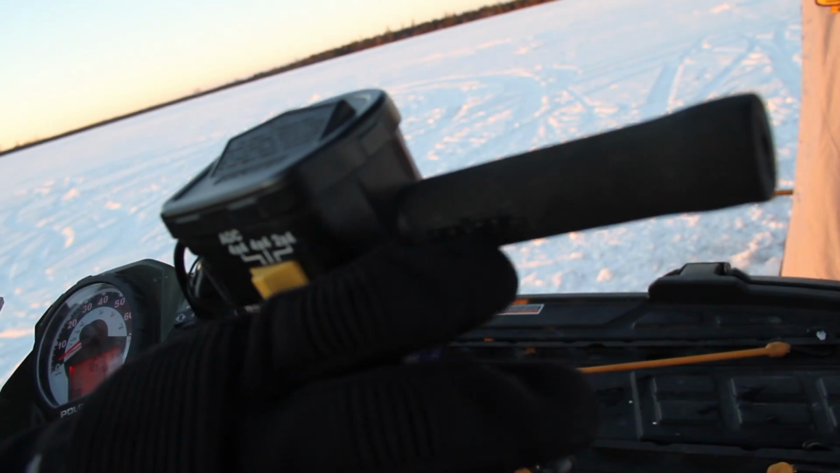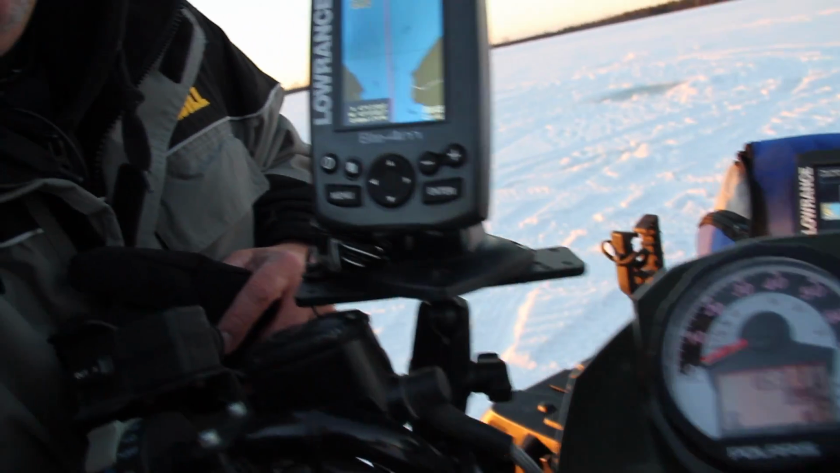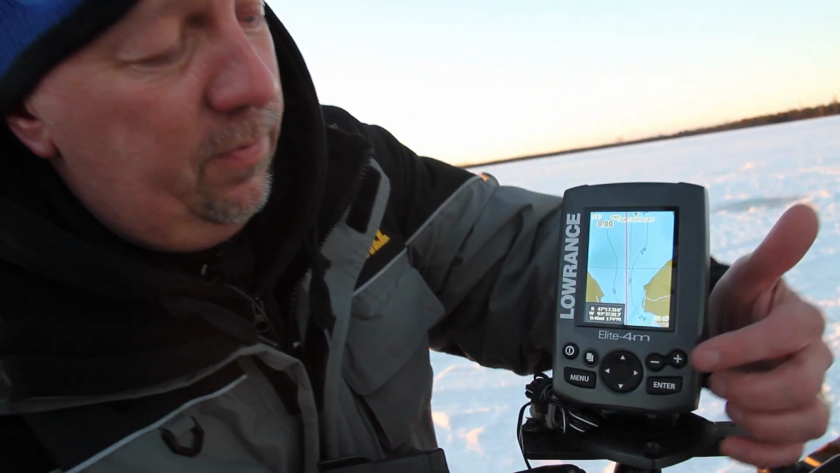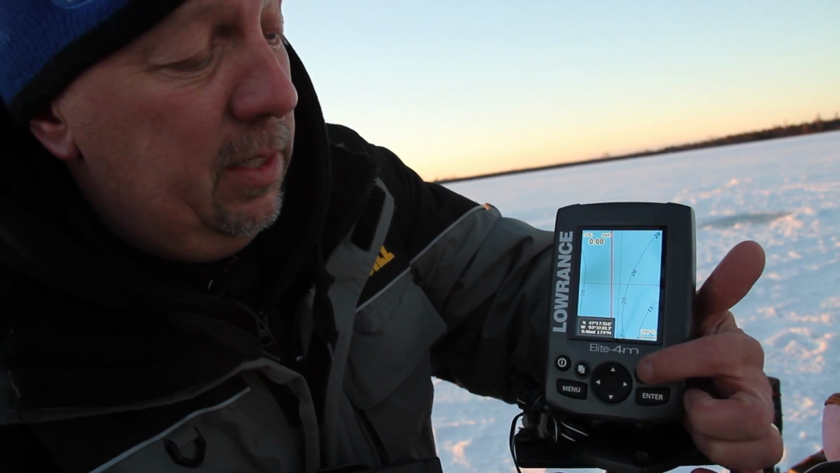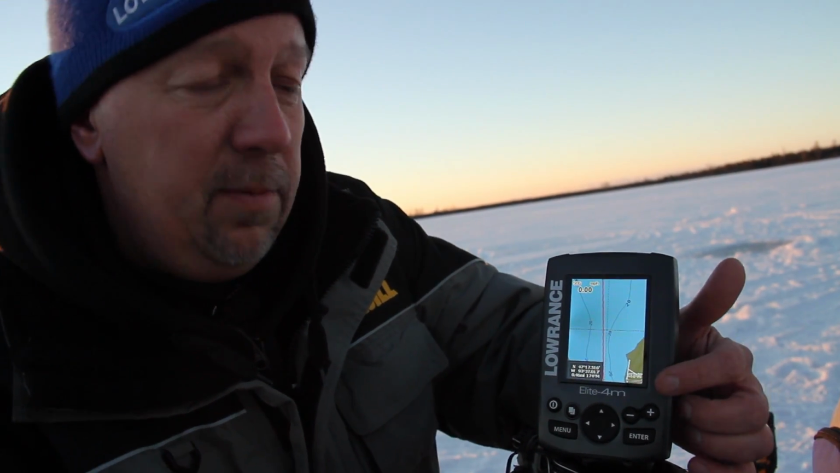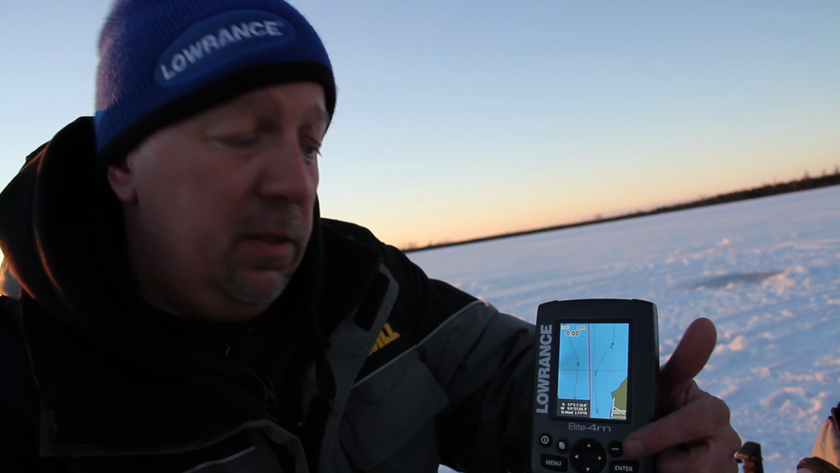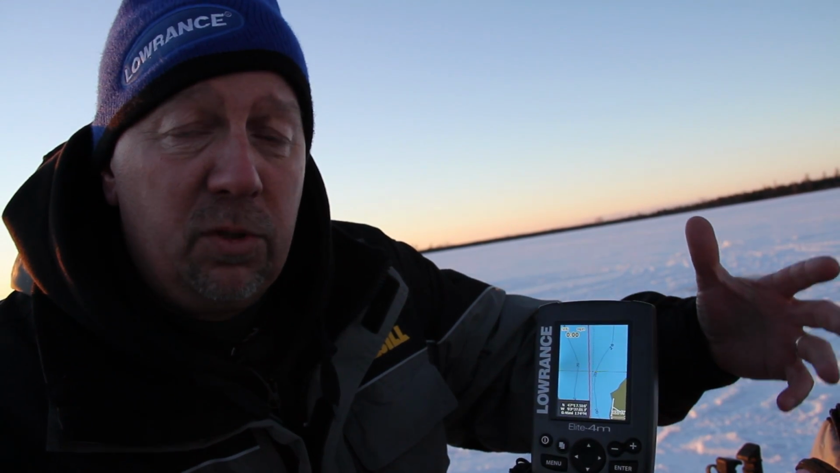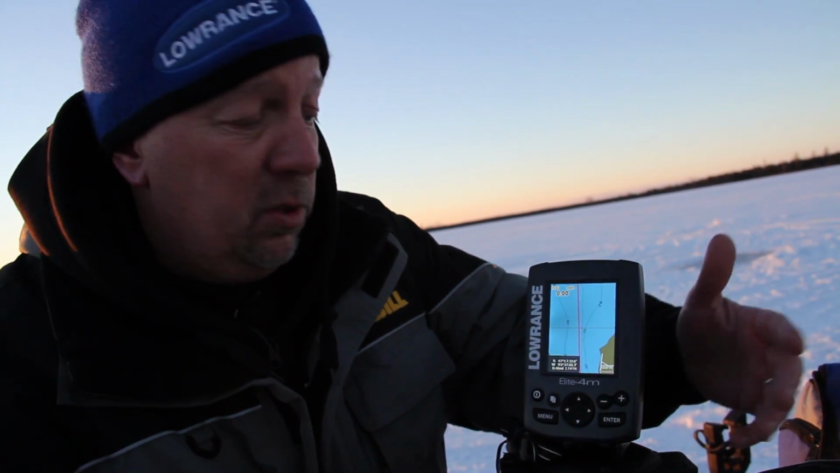So consequently, I don't have to stop to zoom in, zoom out. I can still be running the four-wheeler, take my glove off, or touch the unit with my left hand as I'm riding along to zoom it in and zoom it out based on the location that you're looking for. And most of the time, the function that you use when you're out on the ice, you're going to your spot, your primary function is zoom in button and your zoom out button, so I can see the entire lake, and as I get closer, I'll start to zoom that map in closer and closer to the spot I want to be.